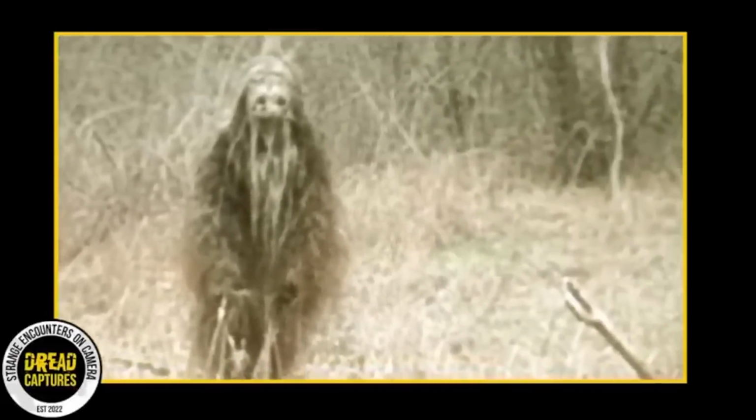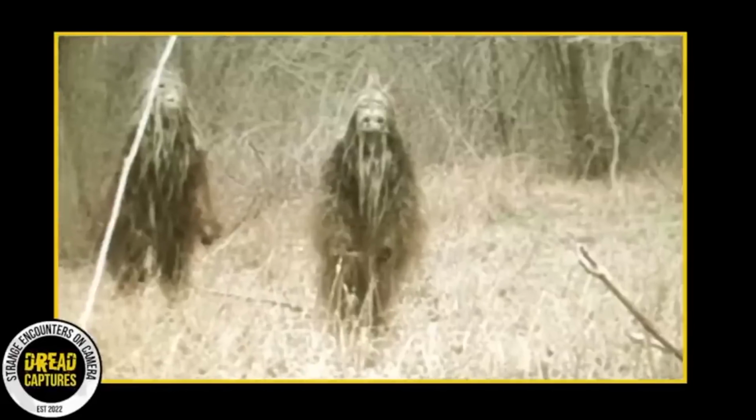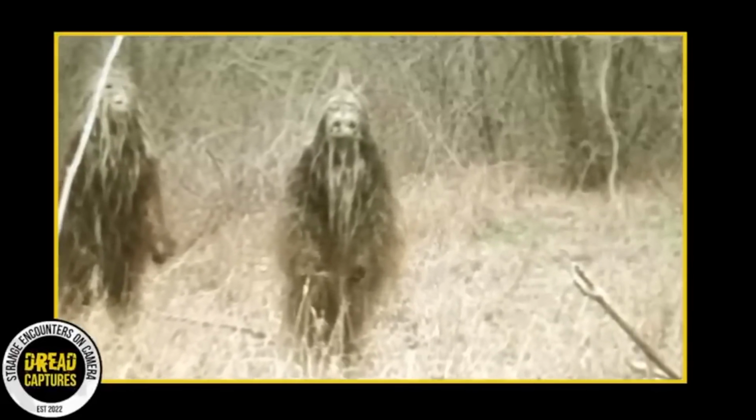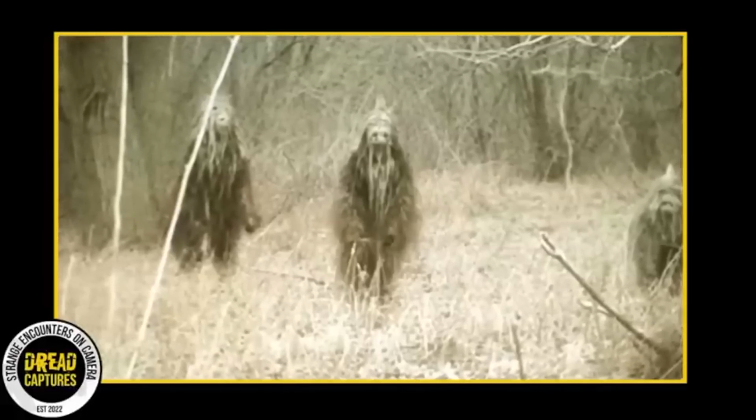The story behind this image is difficult to put together without more information. Maybe these beasts are simple scarecrows meant to ward off predators. The theories are endless. Let us know what you think about this image down in the comment section.